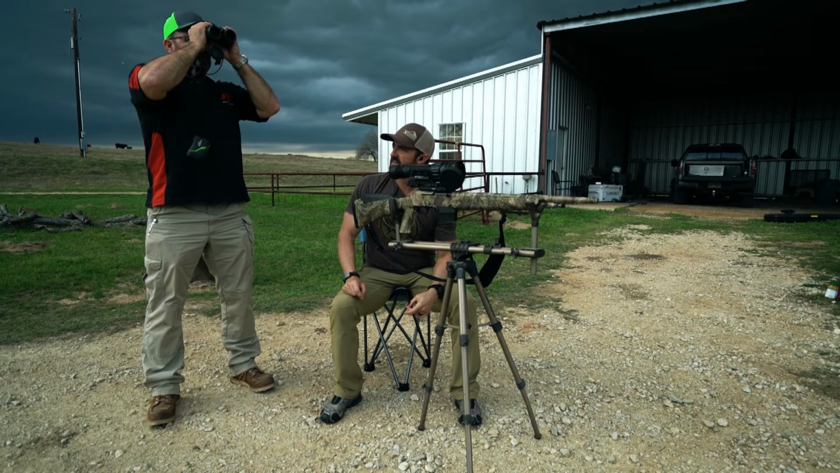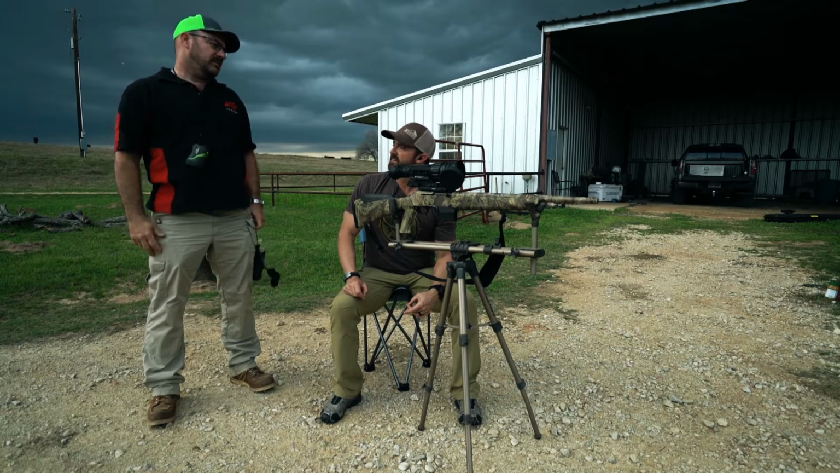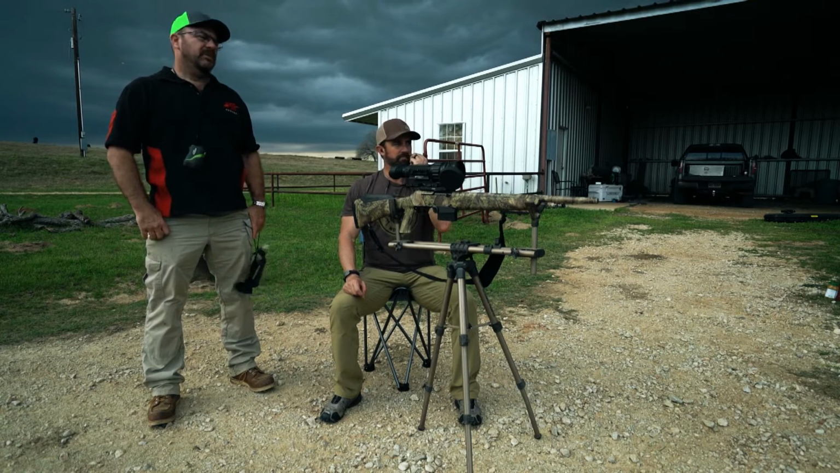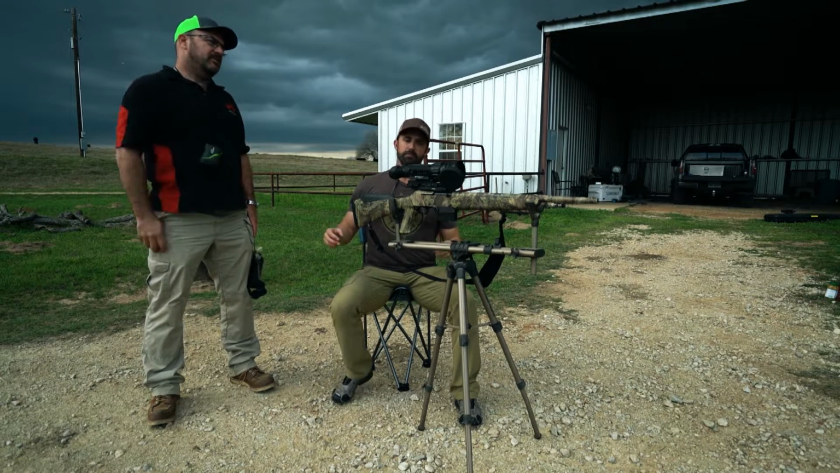You are dead center of the hot hand, about an inch to the right. So you're between center and the edge of the hot hand. Okay. Dead center. So if you want to leave it alone, you leave it alone.